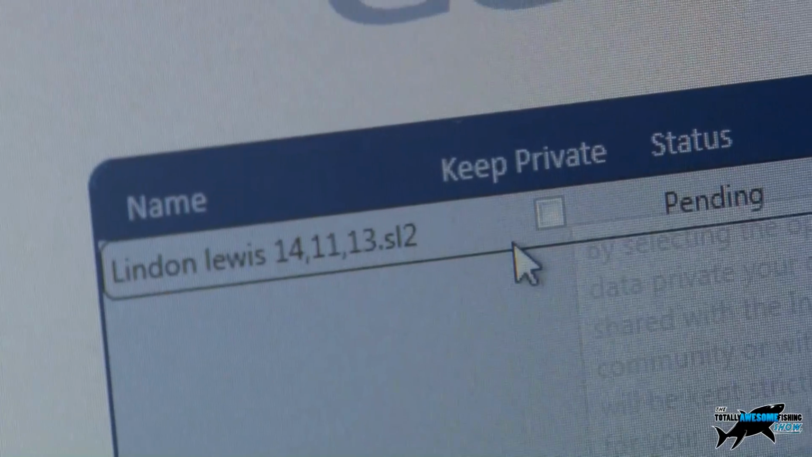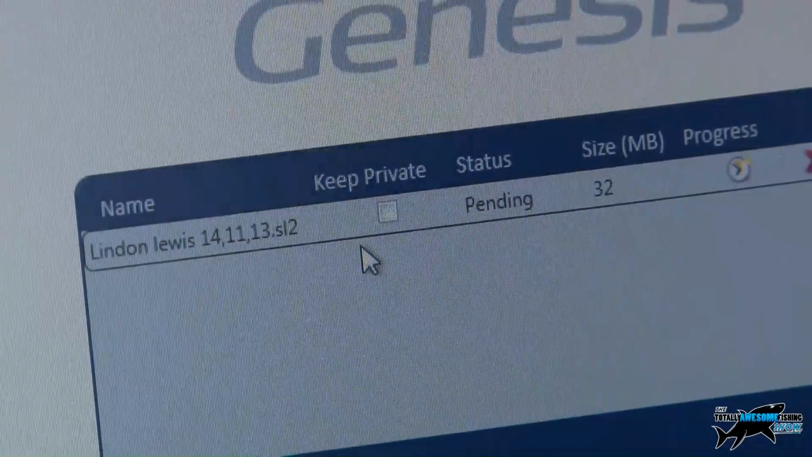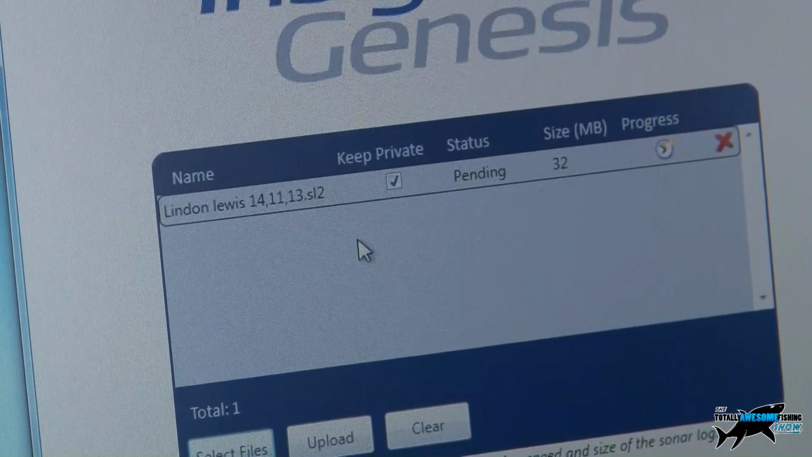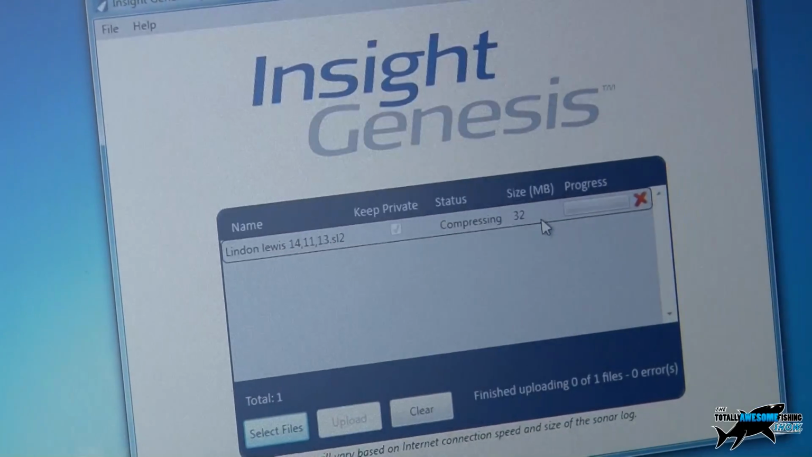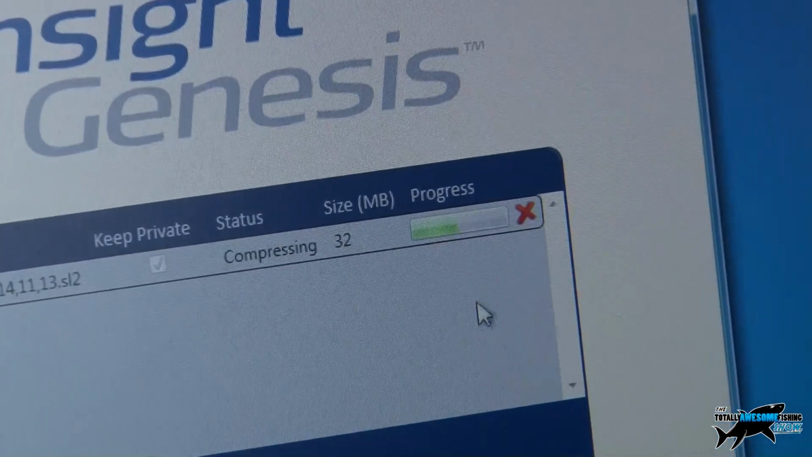And we have this option here for keep private. We'll come on to that later on because we're going to be rolling out a social side of this, so you'll be able to share your mapping with other users. But if we tick keep private, that means that I don't want to share it with anyone. And then we just hit upload, and it will start to process this map. In about 10 minutes' time, you'll get a message to say that the map has been created for you. So you can see here that it started to process that, and we'll get a notification in about 10 minutes' time to say the map has been created.